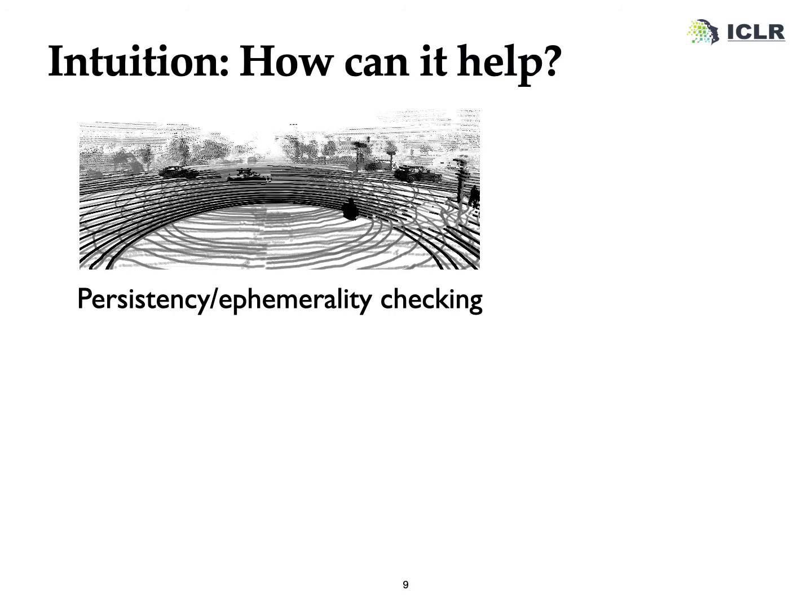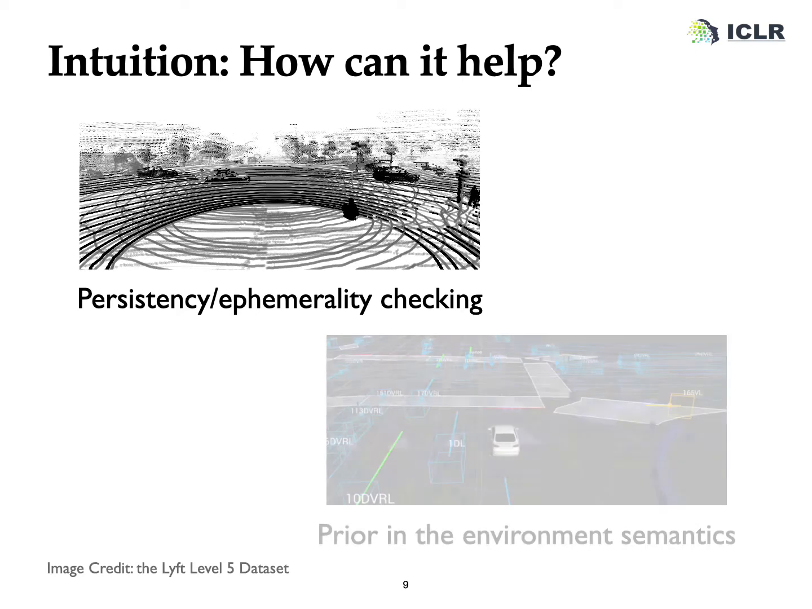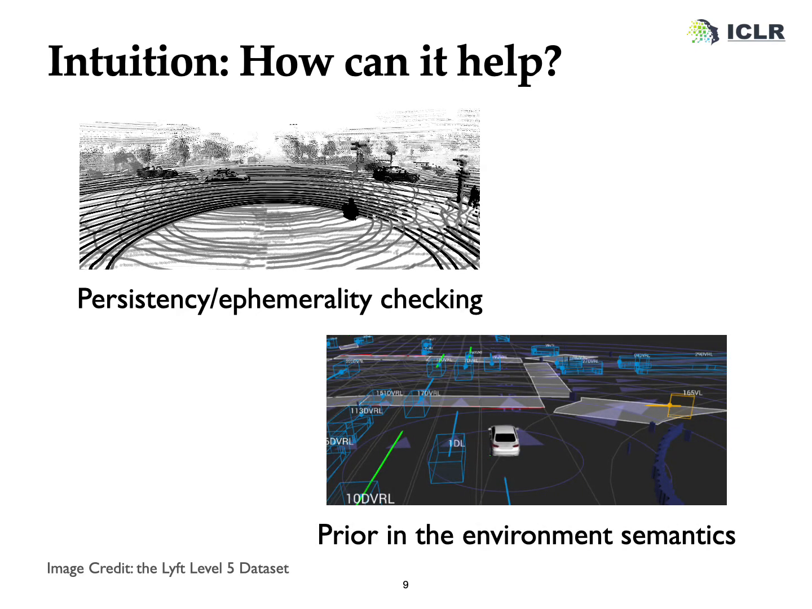So, how can these unlabeled path traversals help? First, by simply checking if there are points persistently present across traversals, we can easily tell whether a point belongs to background or not. Moreover, if we can somehow encode environment semantics from path traversals, we may exploit the prior from it. For instance, cars tend to drive within lanes, and pedestrians tend to be on sidewalks.